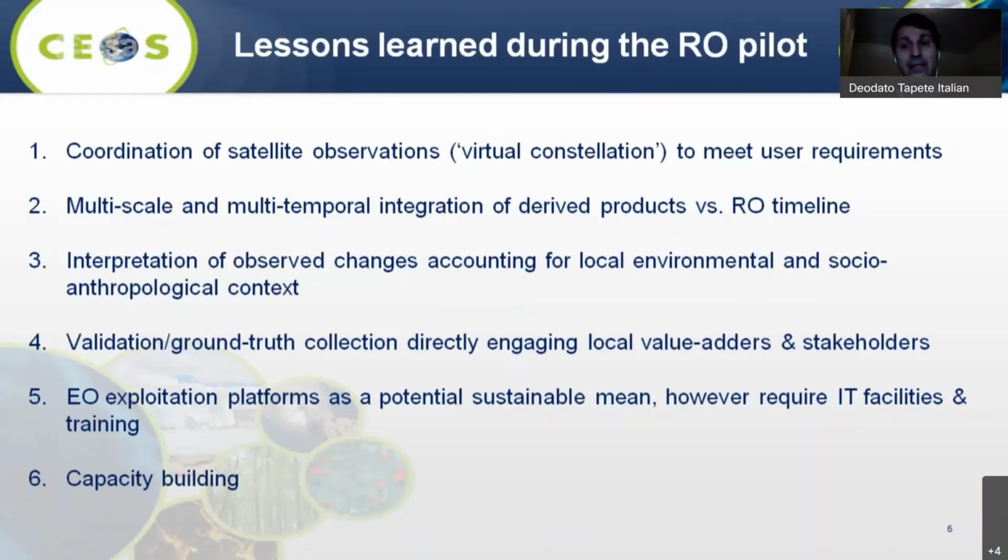And just for summarizing the key points, I've put here the list just to point out that the pilot basically taught us that we need to coordinate satellite observations. You probably know that the CEOS has this concept of virtual constellation, basically using different Earth observation systems that, of course, operate differently according to different policies, different observation scenarios.